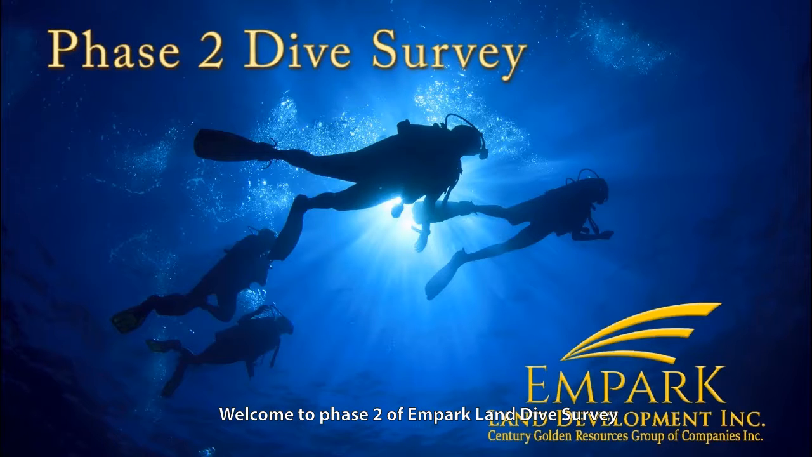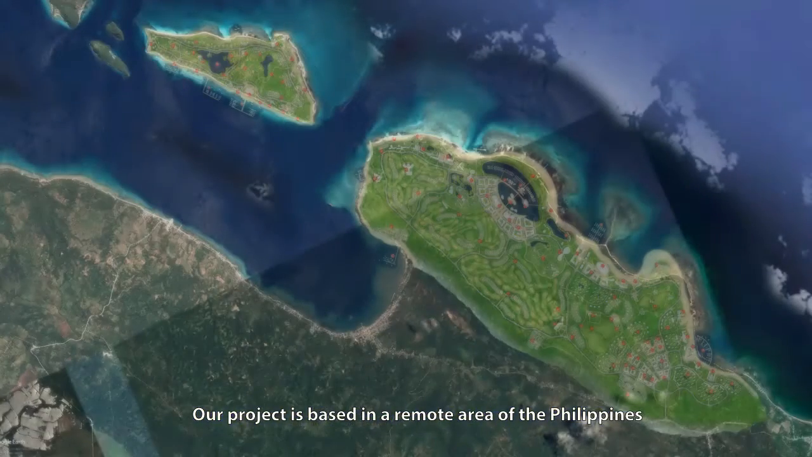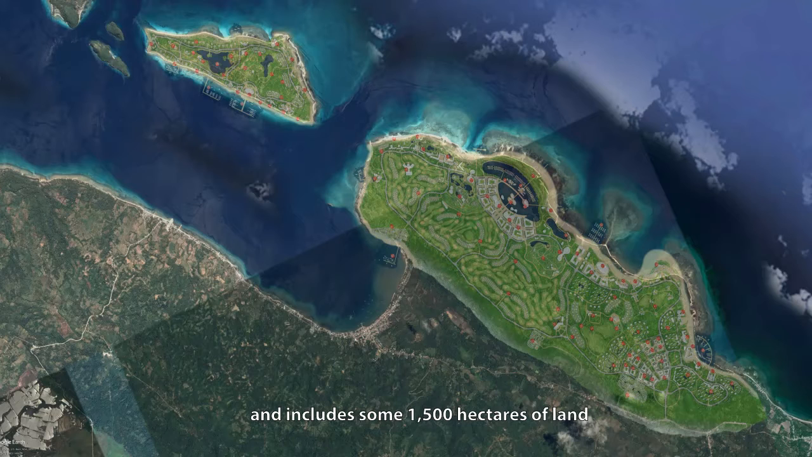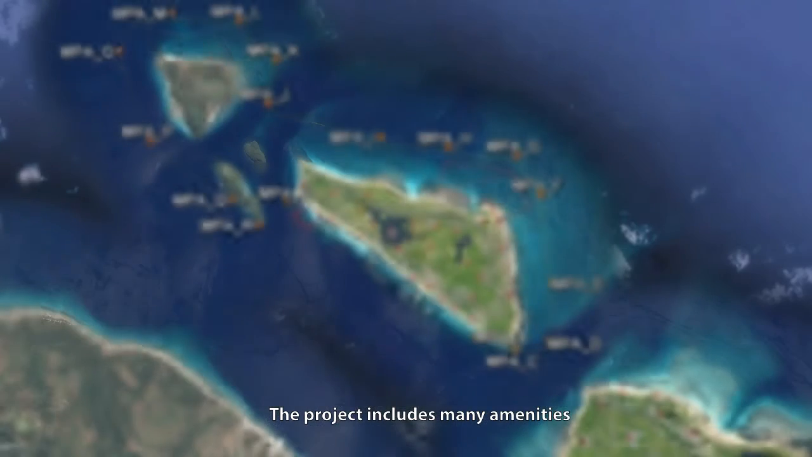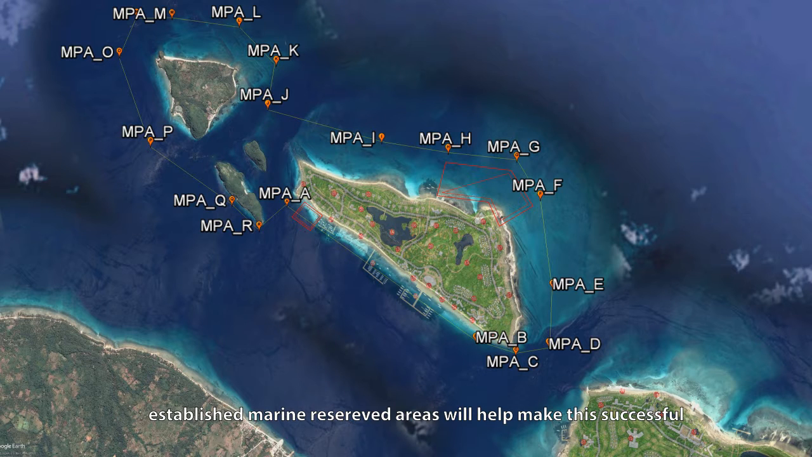Welcome to Phase 2 of the MPark Land Dive Survey. Our project is based in a remote area of the Philippines and includes some 1,500 hectares of land. The project includes many amenities. Marine activities such as snorkeling and scuba diving will be key to our success. Established marine reserve areas will help make this successful.